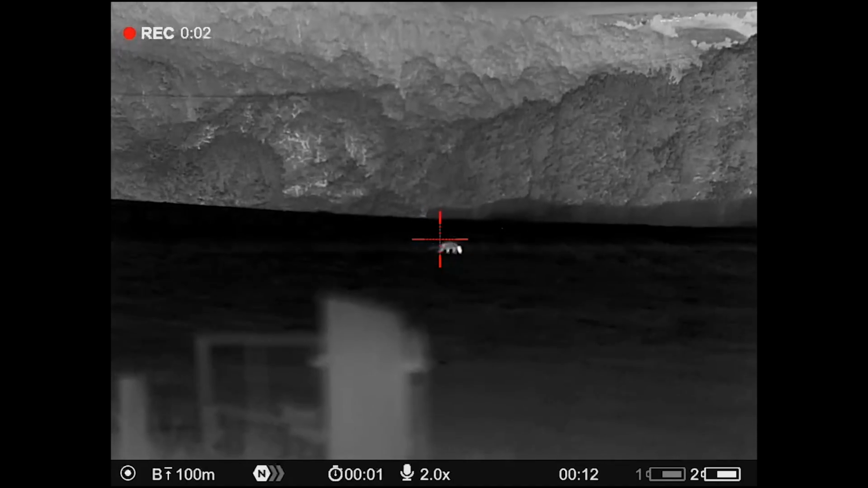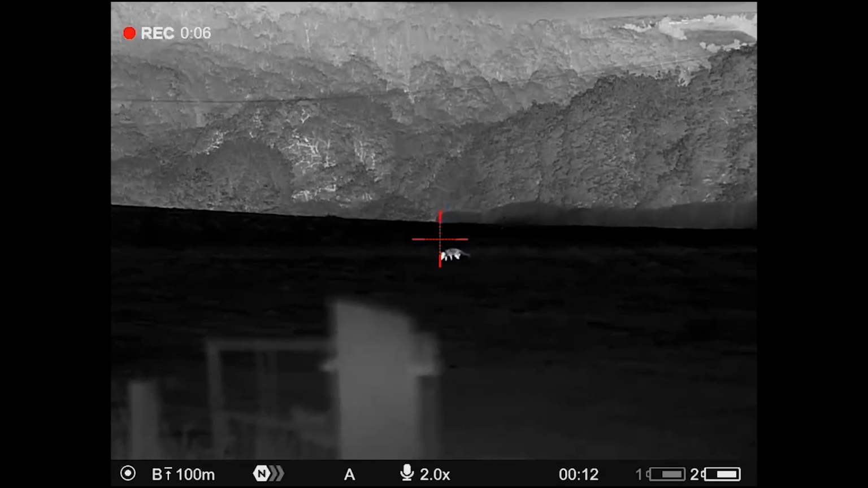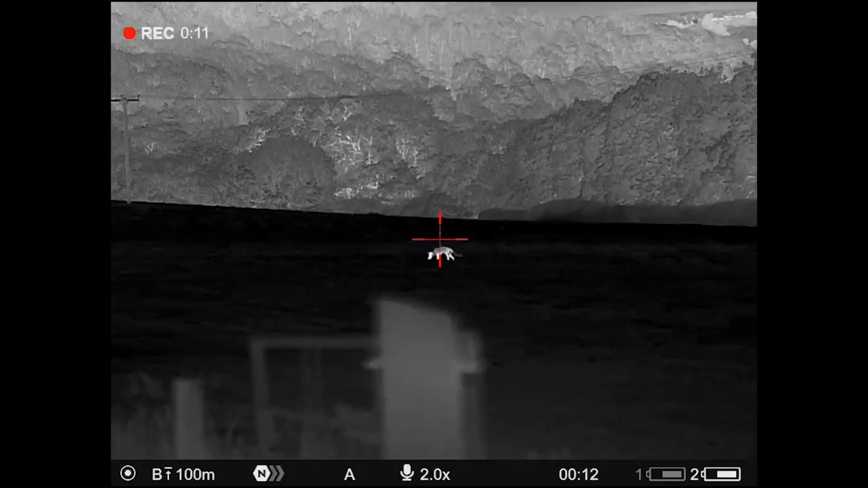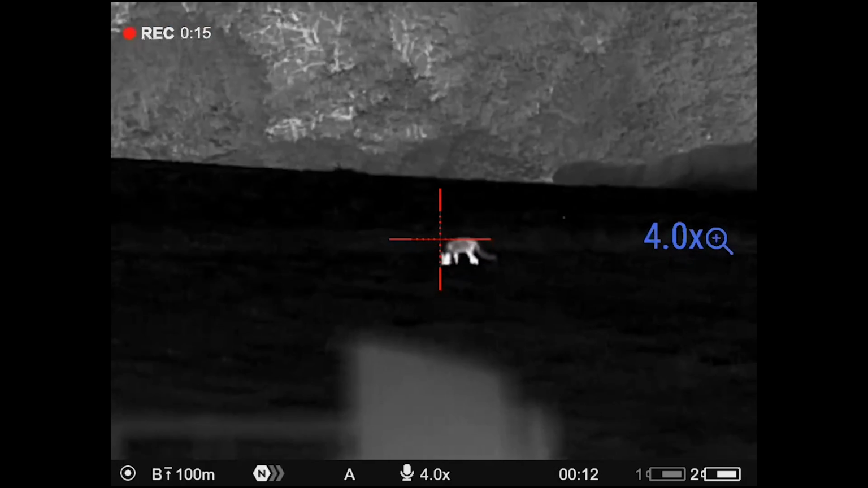Move round to another farm, pull onto the driveway where the paddocks are, and in on the grass there was another vixen. She was about 115 to 120 metres, but the wind had dropped, so I didn't want to get any closer.